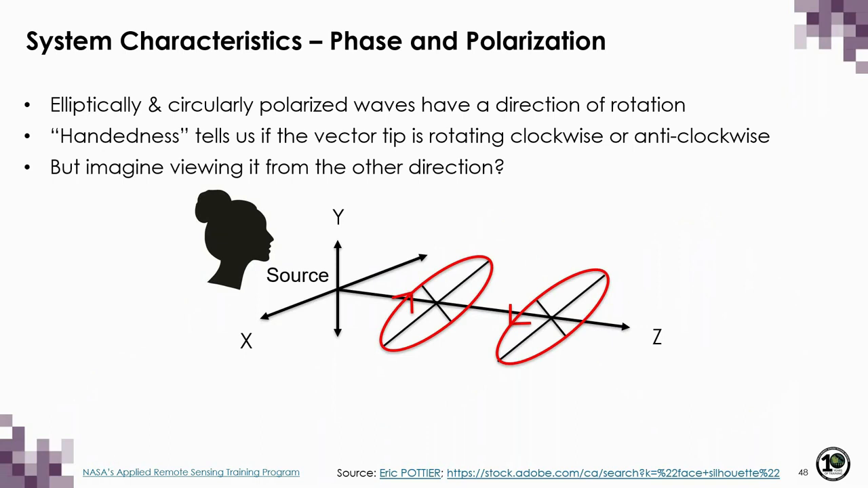But as we saw, chi values can be negative. Let's look at why. Both elliptically and circularly polarized waves have a handedness, or a direction of rotation, which just tells us if the vector tip is rotating clockwise or anti-clockwise. In this example, we have the viewer located at the source of the wave looking toward the direction of travel.